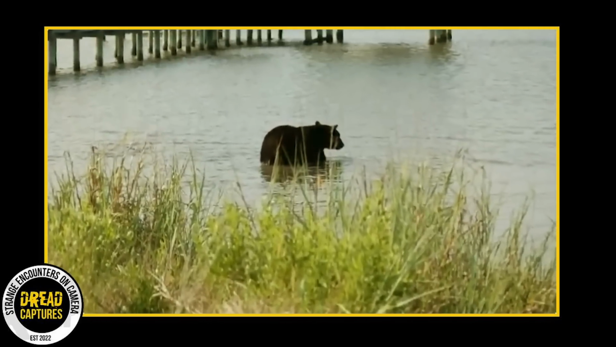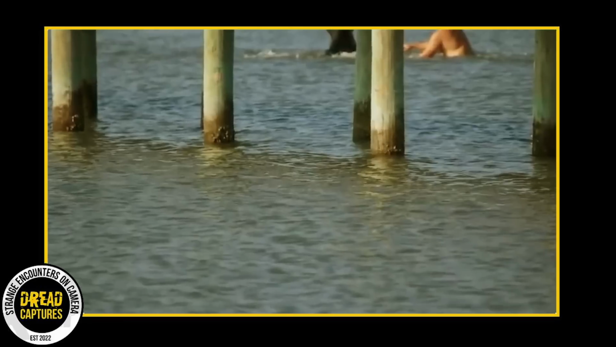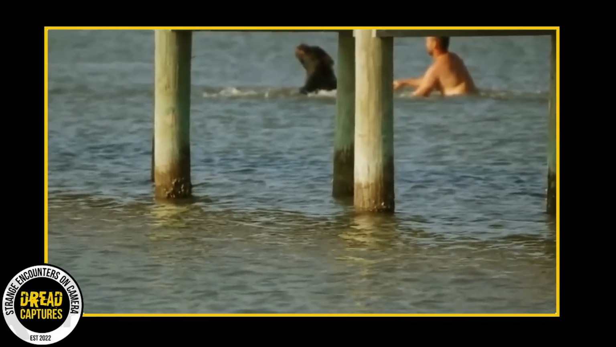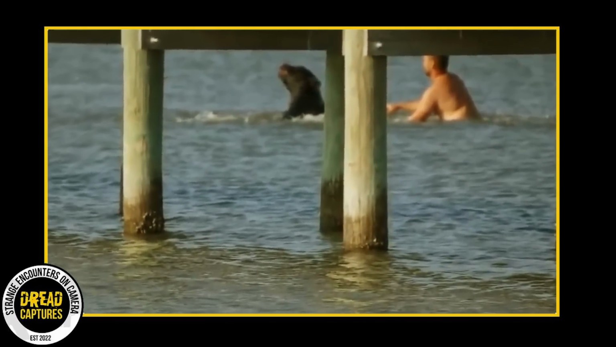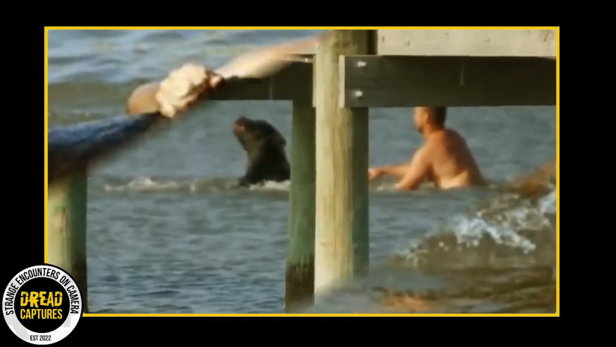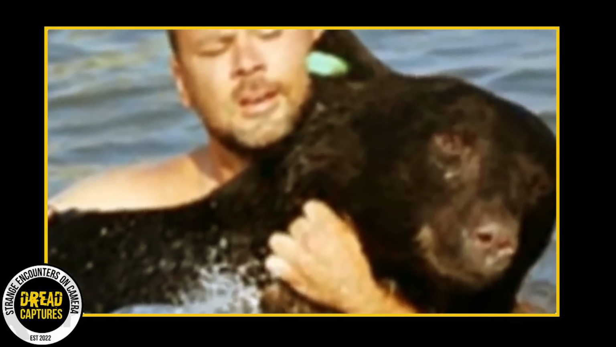As the bear swam farther out, the sedative's effects began manifesting, making him drowsy and jeopardizing his ability to stay afloat. Observing the dire situation, Adam Warwick, a biologist with the Florida Fish and Wildlife Conservation Commission, recognized the imminent danger. Risking his own life, he dove into the water and courageously swam towards the massive, struggling creature.